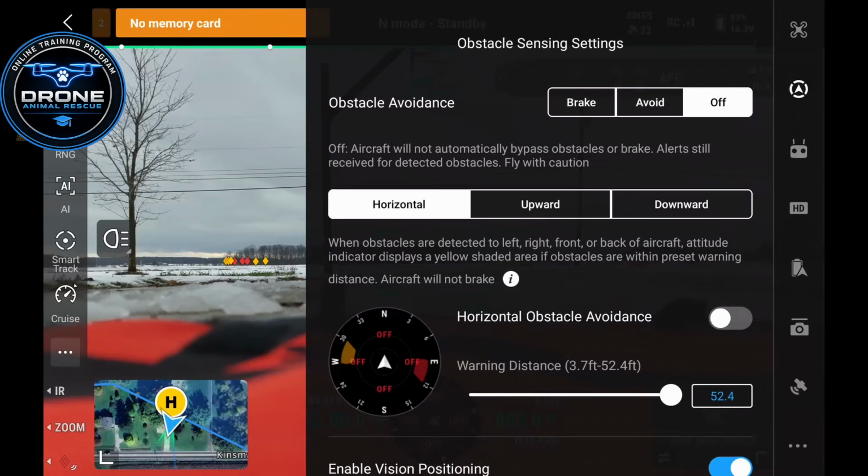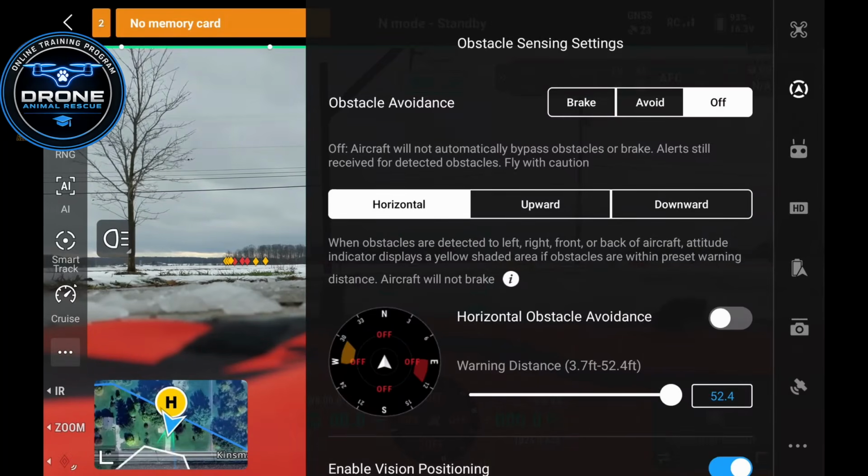What I've seen a few times is the obstacle avoidance will actually stop the drone, or if you have it set to avoid an obstacle, I've seen it pick up on an obstacle, move the drone into another obstacle that it did not pick up, and actually cause the crash. So I turn it off. That's up to you to decide what you want to do with it.